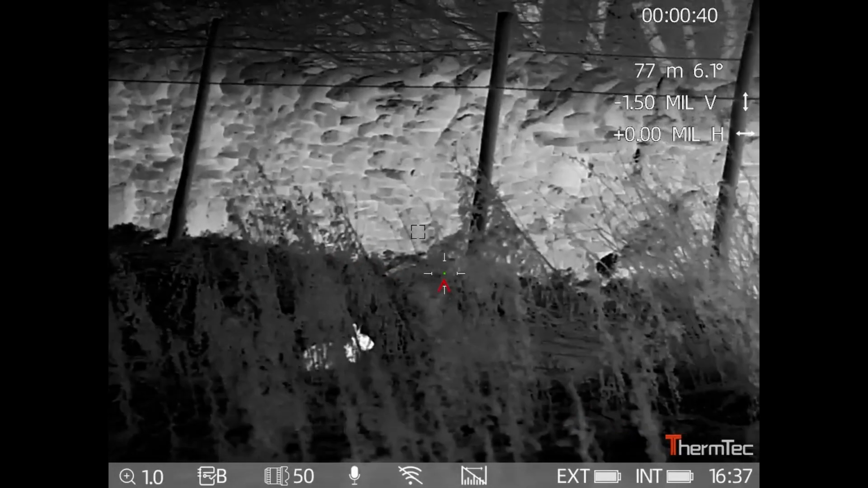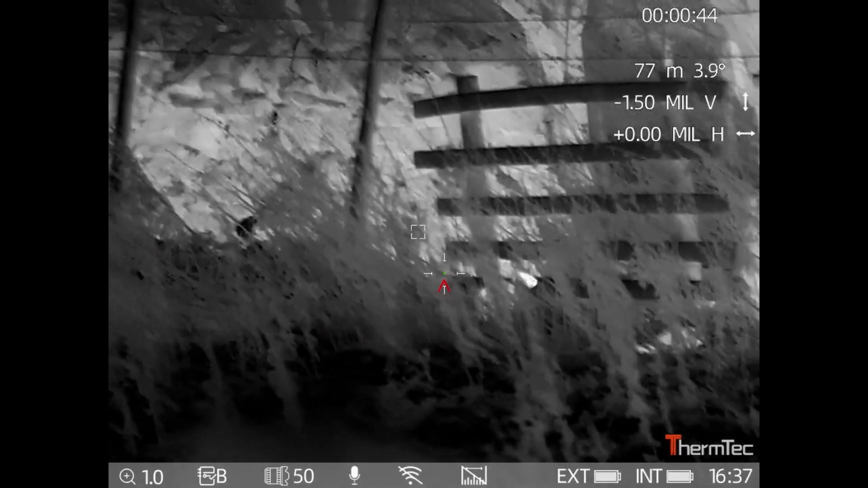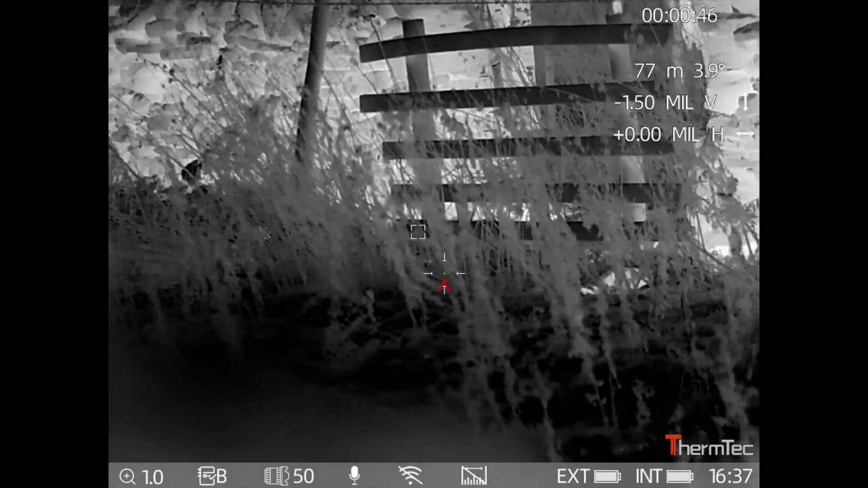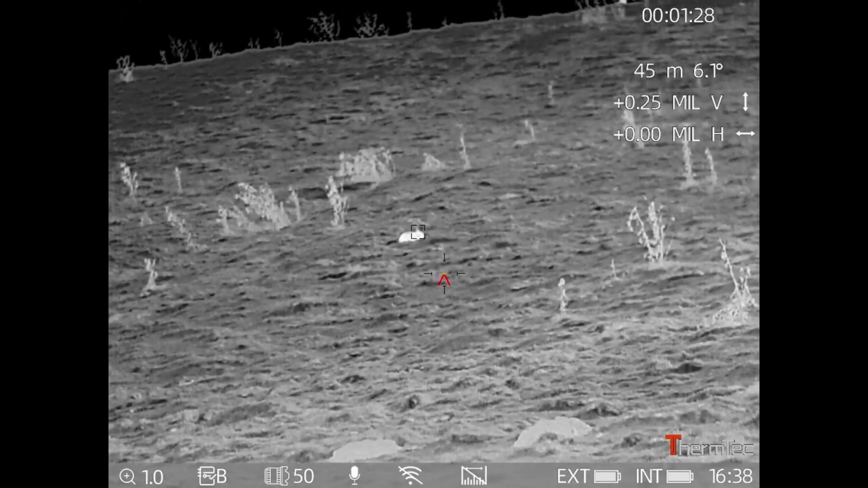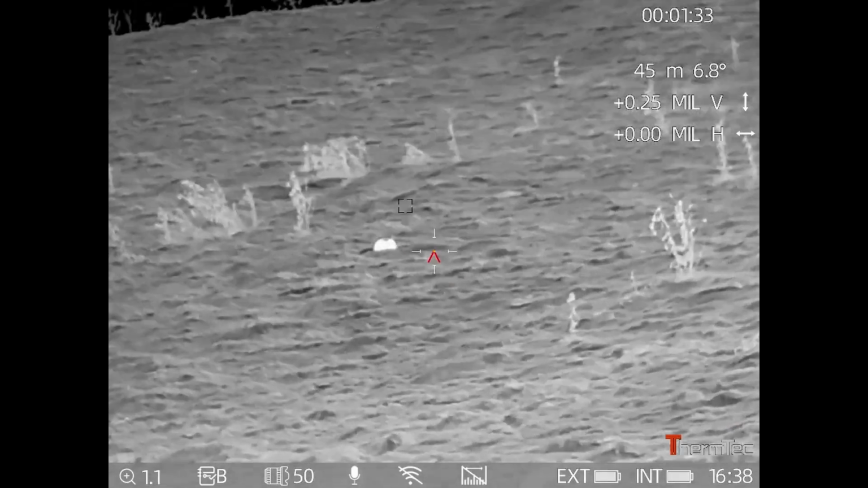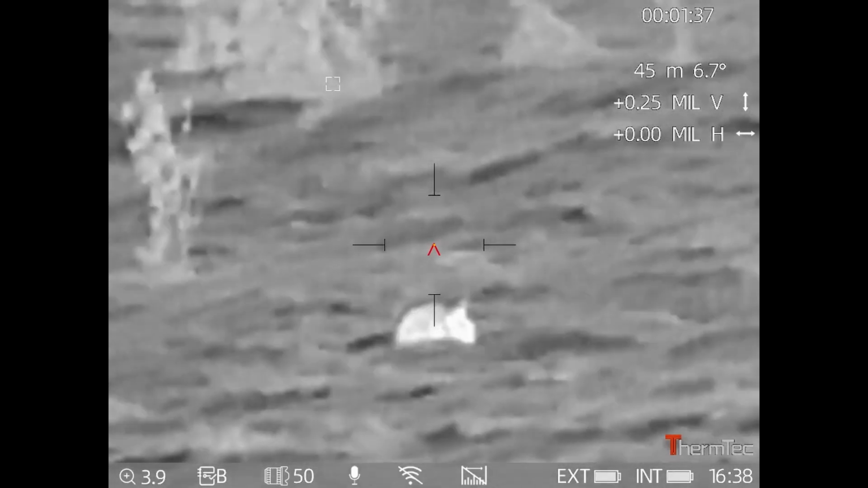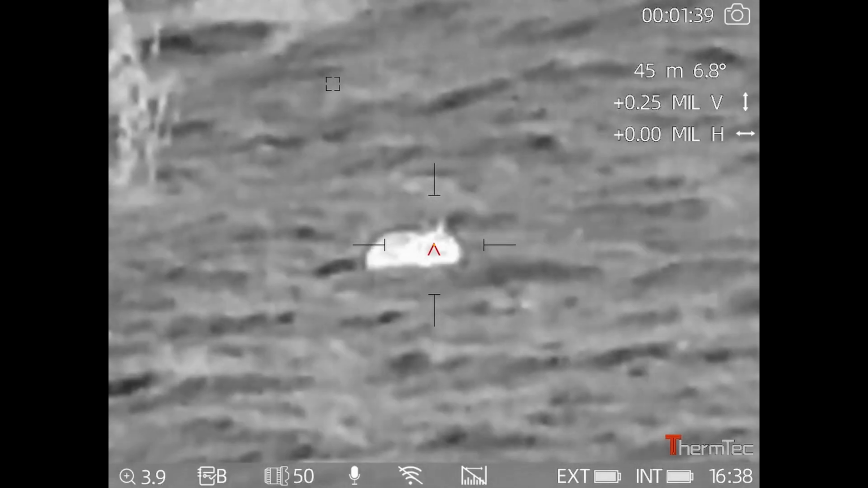Yep, I think he spied me. He's off. With any thermal scope, when you start to zoom in from base magnification, it will start to pixelate. But this scope's handling it really well. It's still a cracking picture.